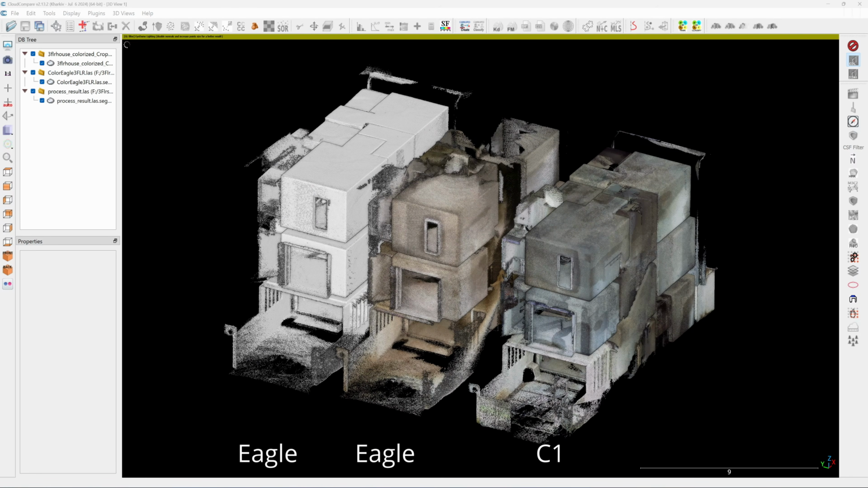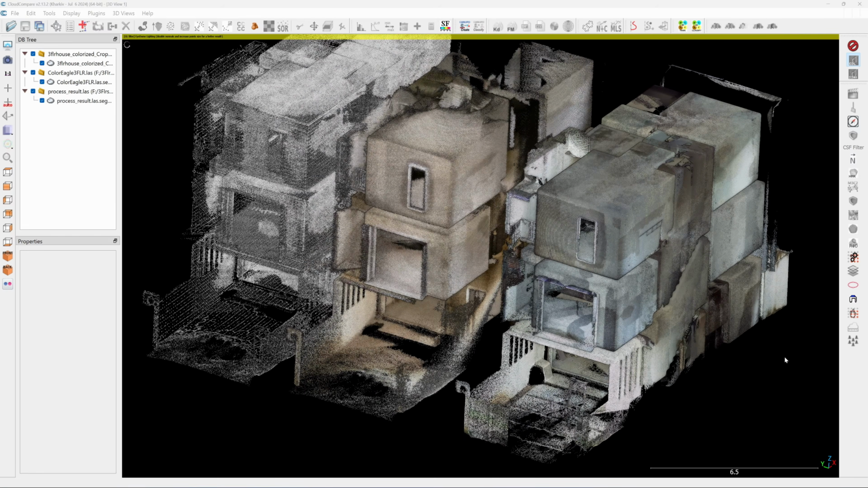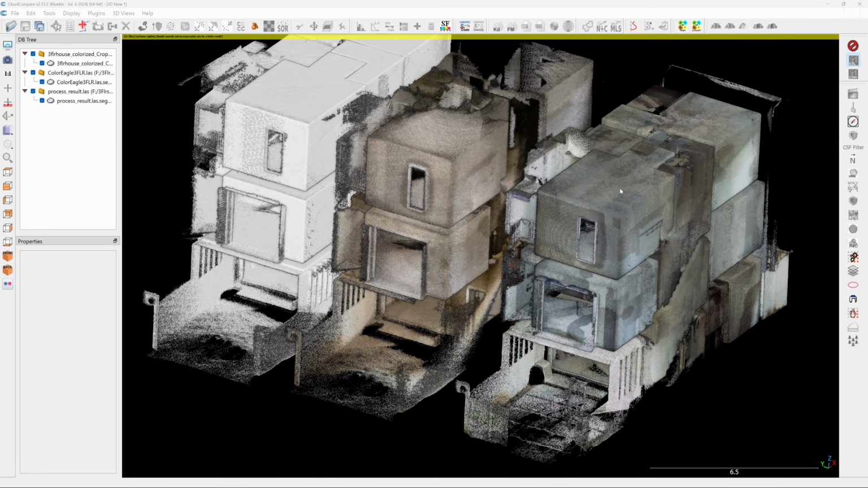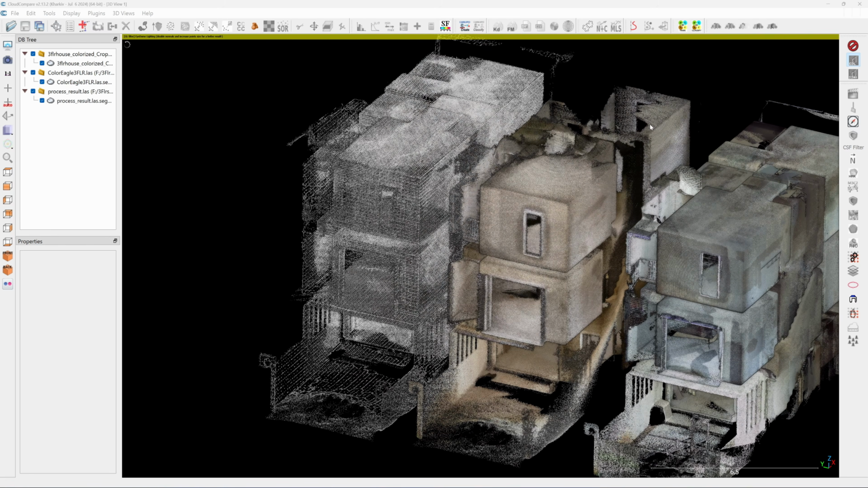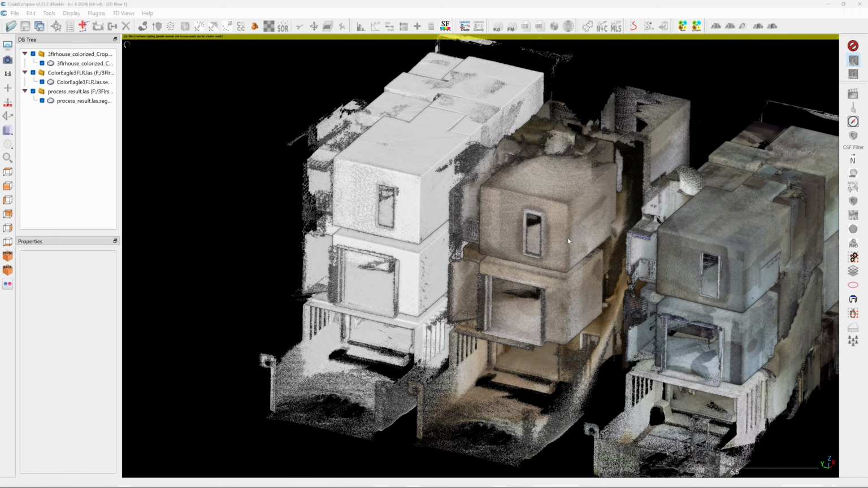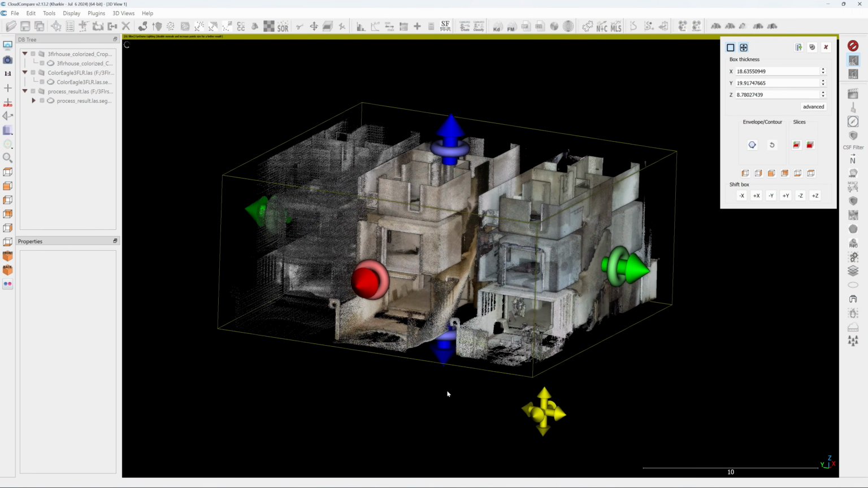And the second difference is that the Chassis one uses a non-color point cloud to build the color point cloud, so it has the same precision and accuracy. There's no difference between the color and the non-color version for the Chassis one, but for the Eagle, the difference between the non-color, which is this one, and the color is quite different. This time I'm going to slice it.